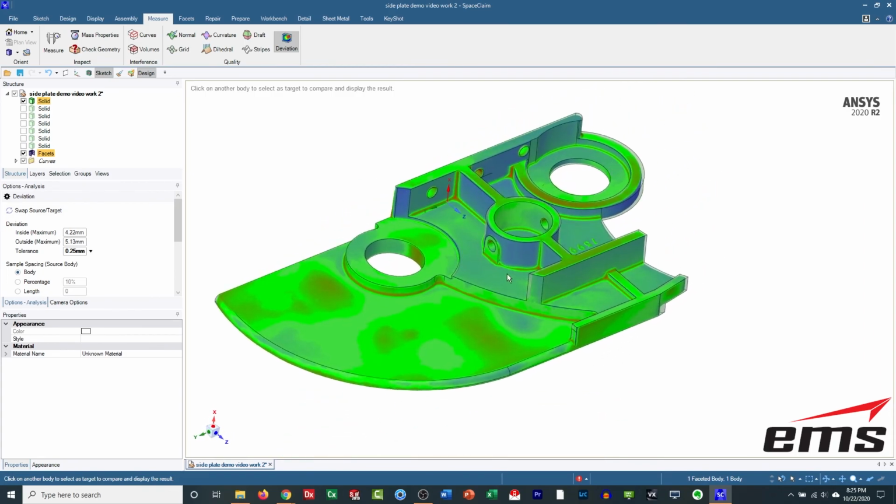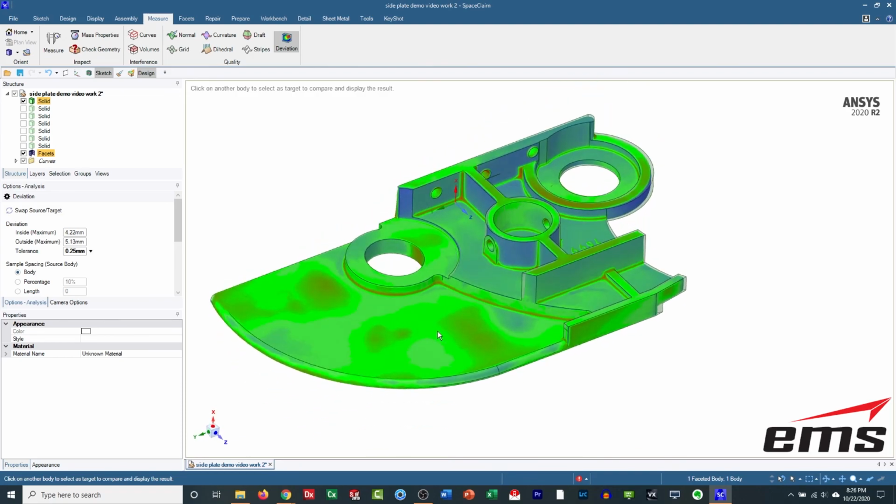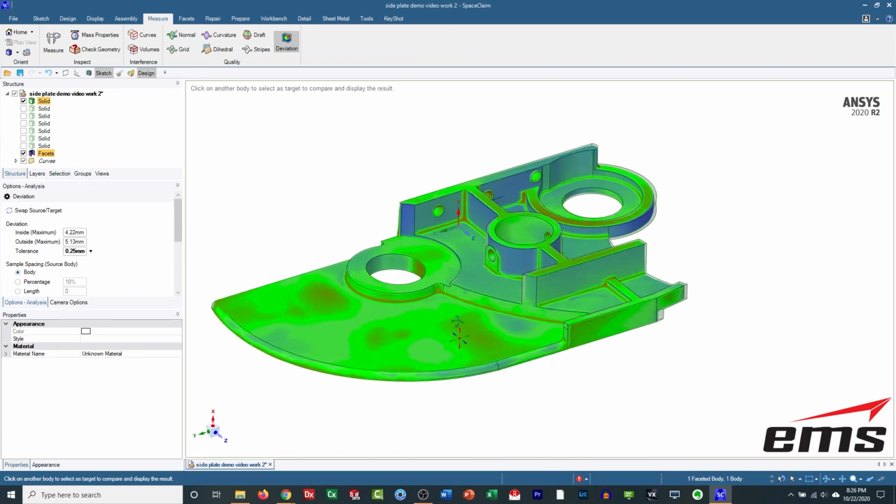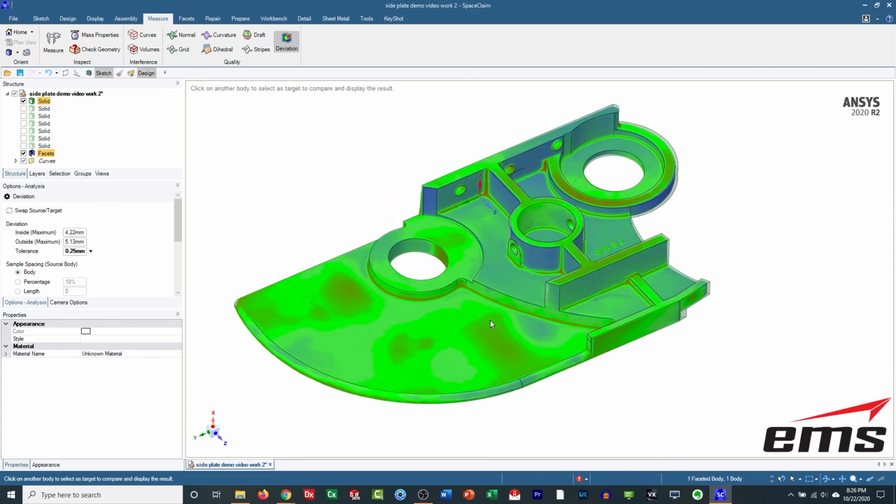And I'd say overall it looks really good. We didn't put draft by design in the part. We didn't put in all the radii, but other than that, this shows our part is flat in these areas, but the cast part, the manufactured part was not. But overall, I'd say this looks pretty good. So that's a wrap up of using SpaceClaim for reverse engineering from 3D scan data.